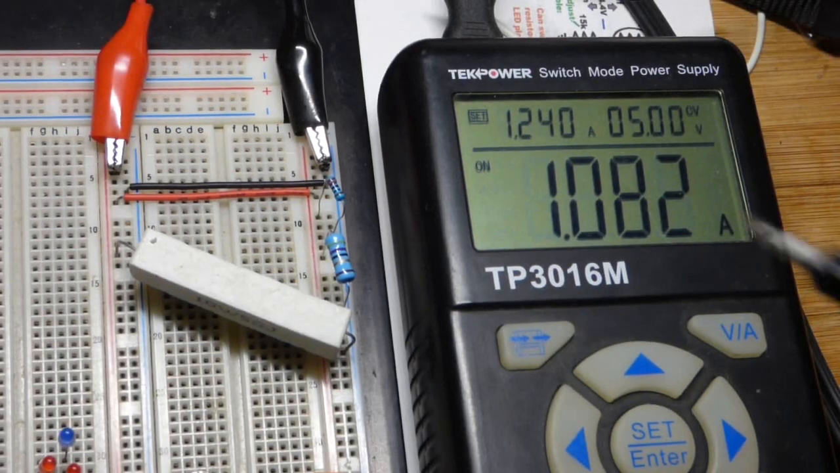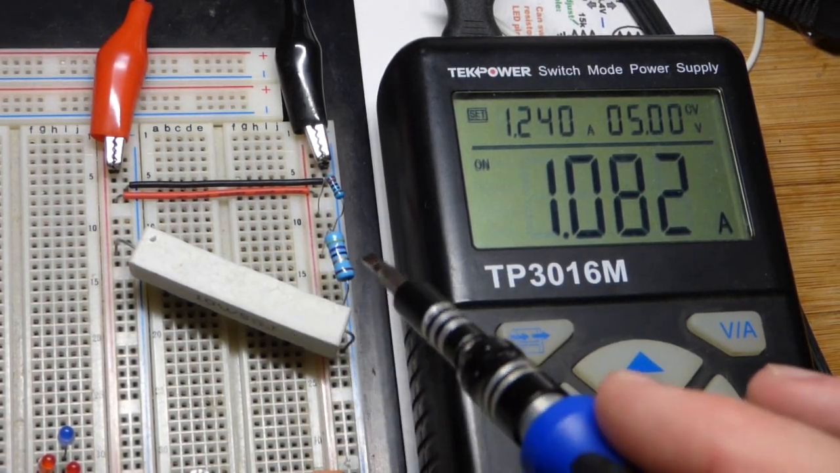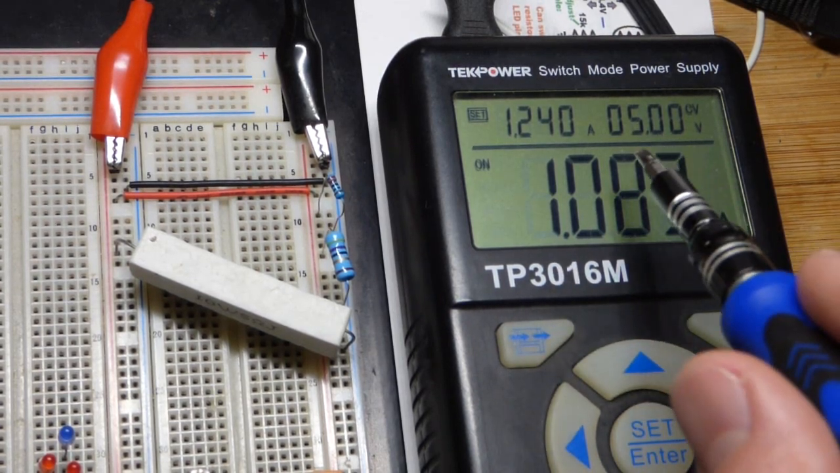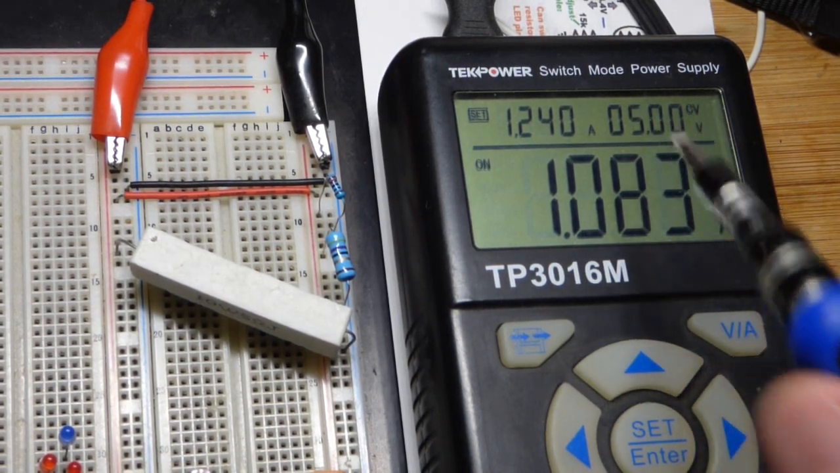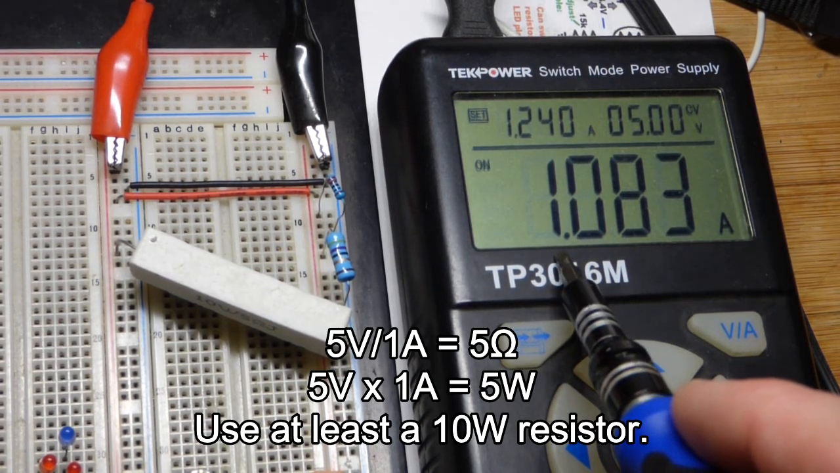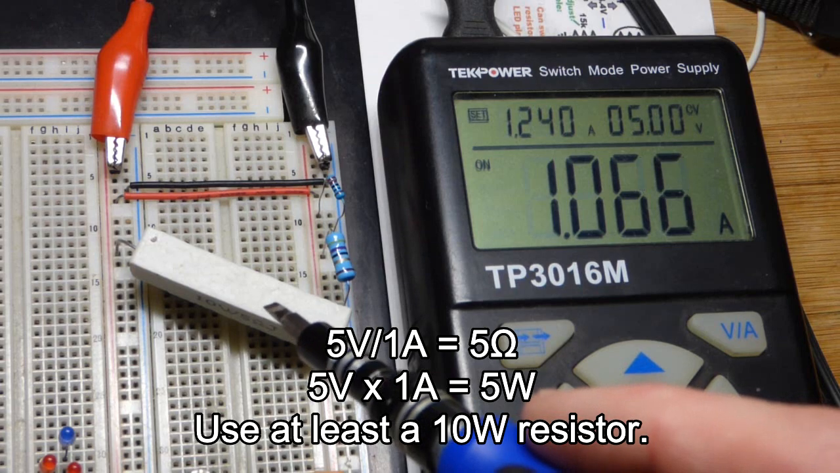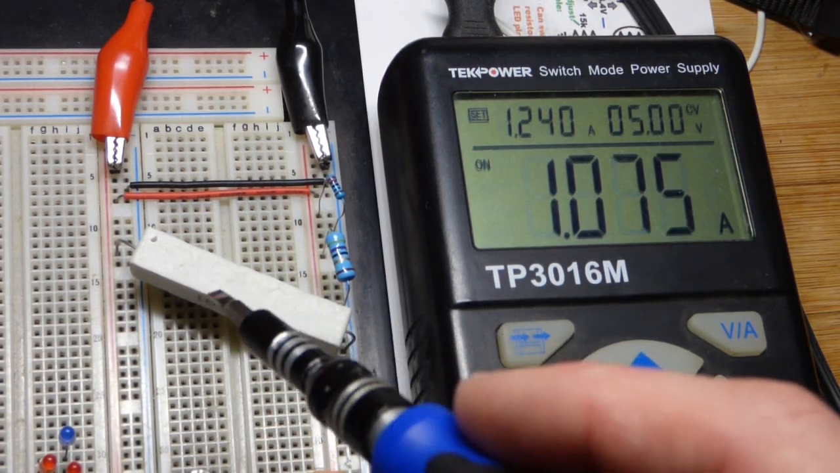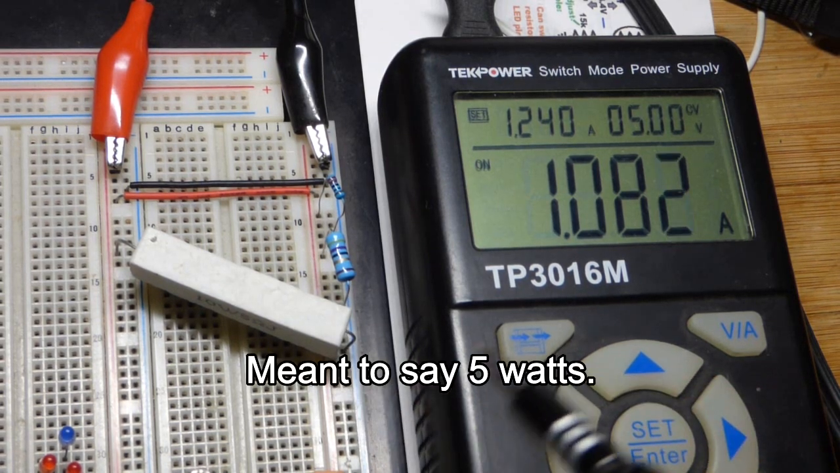So now in this video I thought we would just take a quick look at what kind of resistor you would need to get a certain amount of current from 5 volts. So let's say we got 5 volts. We want about 1 amp of current to flow. With that 5 volts, we could use a 5 ohm resistor. And this is a 10 watt resistor, which right now is being heated up to about 5 watts.